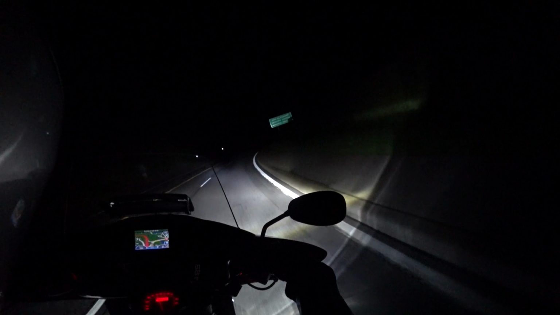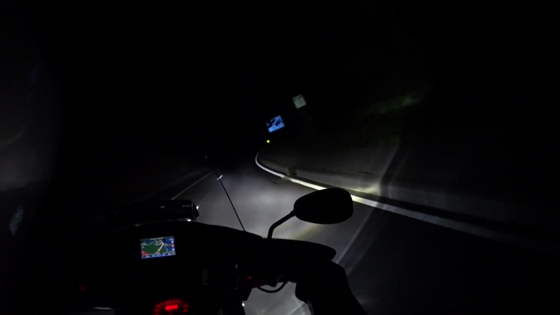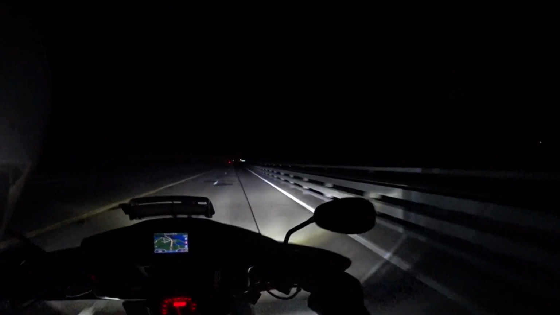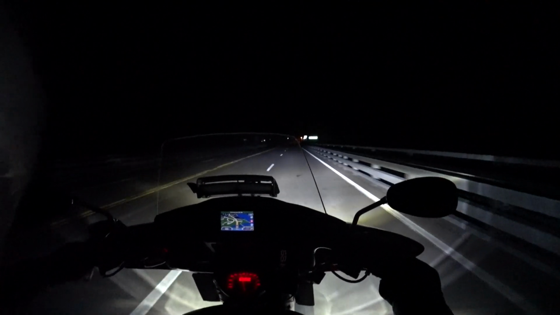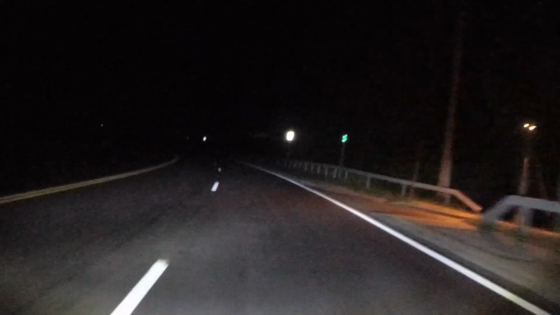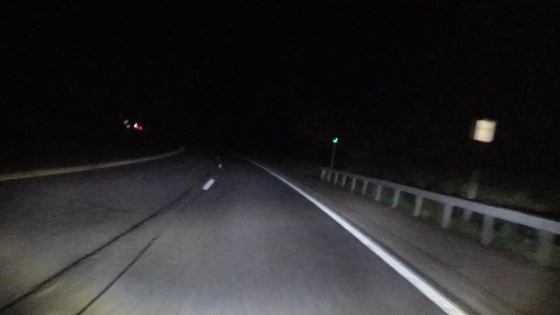And then we come through here. Through here is dark, man. It's always so friggin' dark. And you can see again why I say having good headlights up here, that's a must. I can't exaggerate that enough.